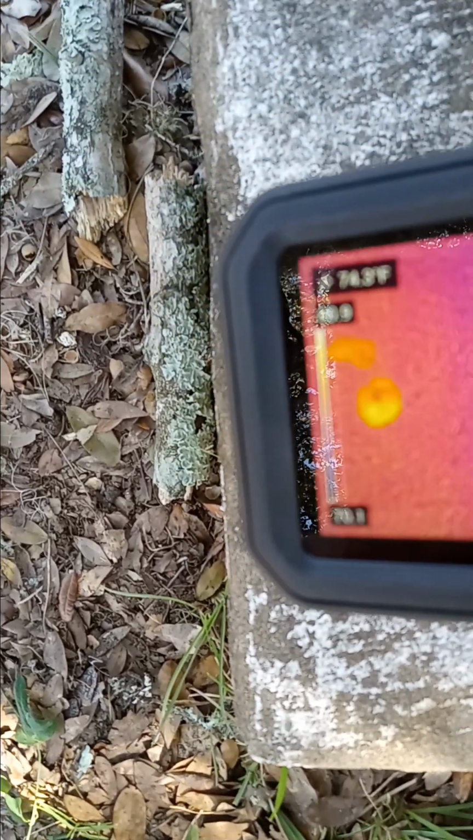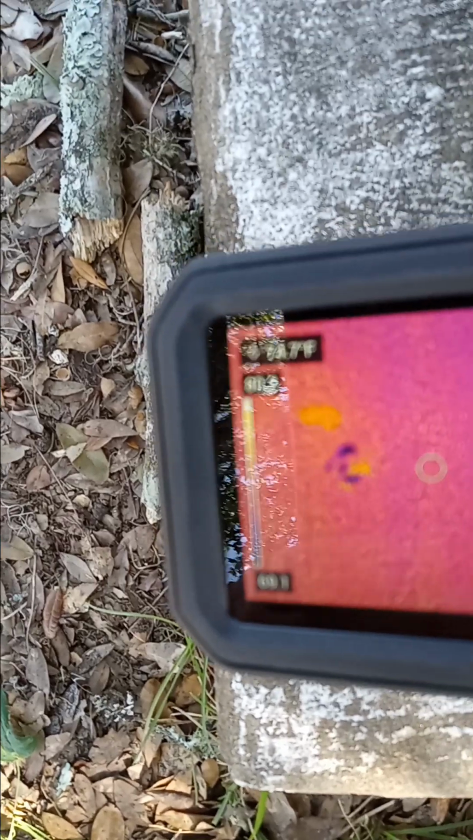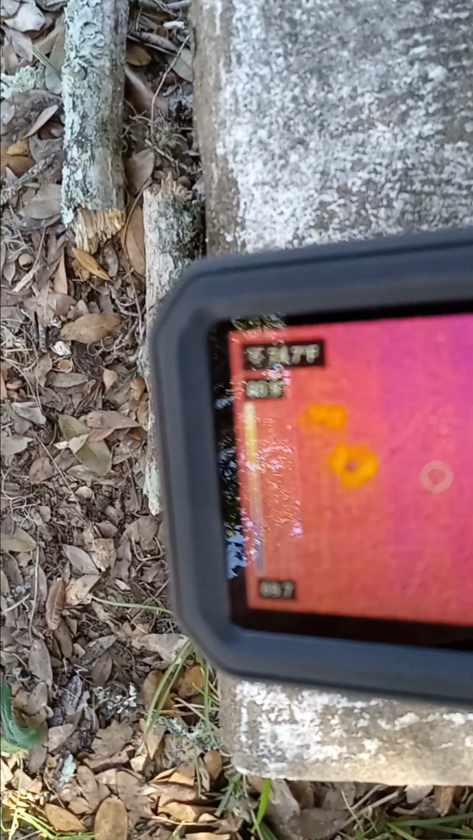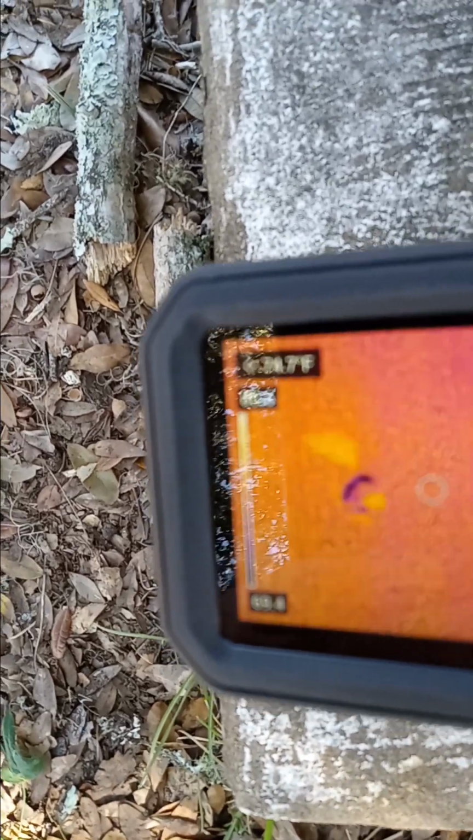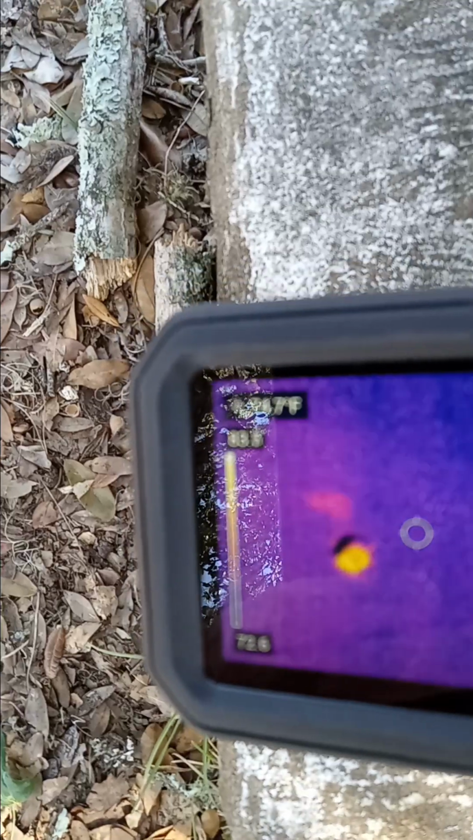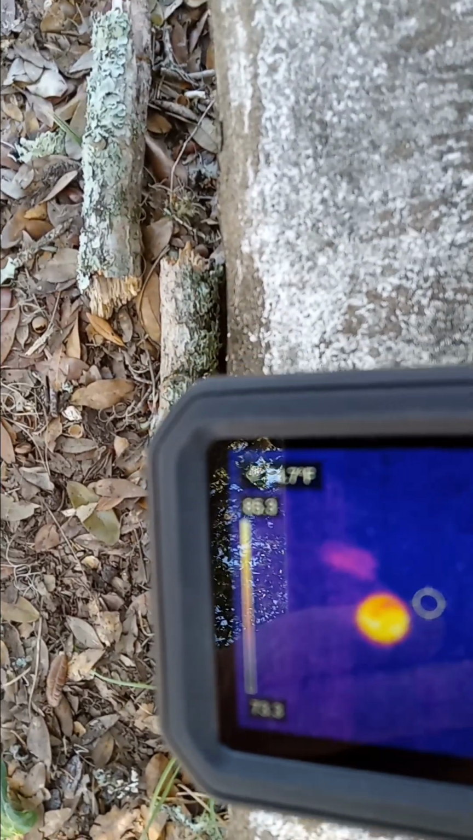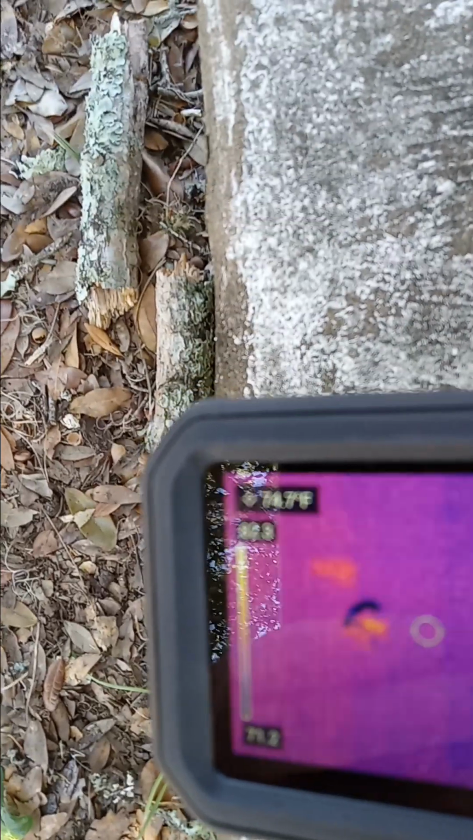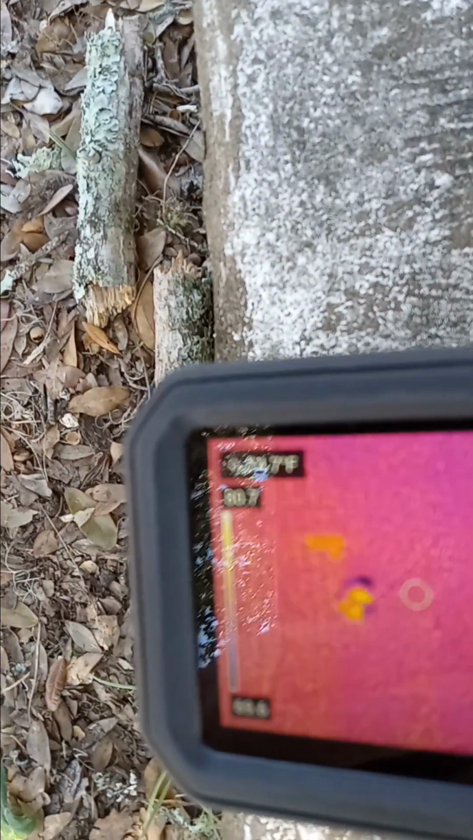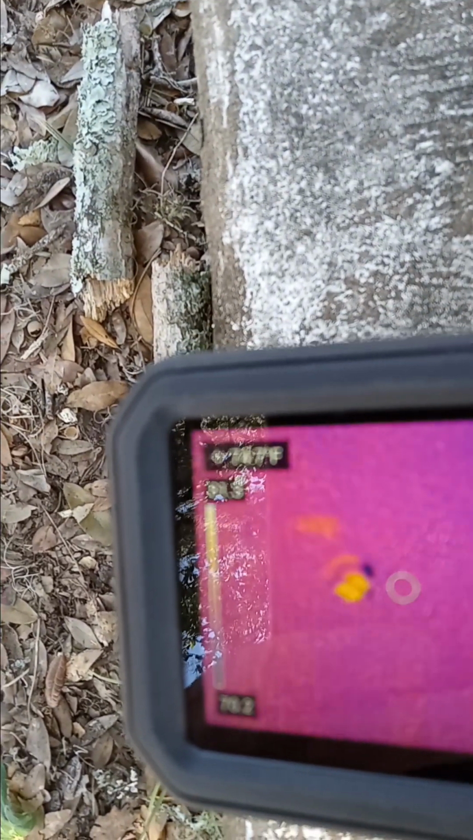Now that shouldn't be cool like that. You can see it there. It should be warm. See it there? Kind of like a moon shape. I'm not going to touch it because that would heat it up, but there could be moisture on it from night. It's about 11:20 p.m., and today's date is the 25th of October 2023, and it is a Wednesday.